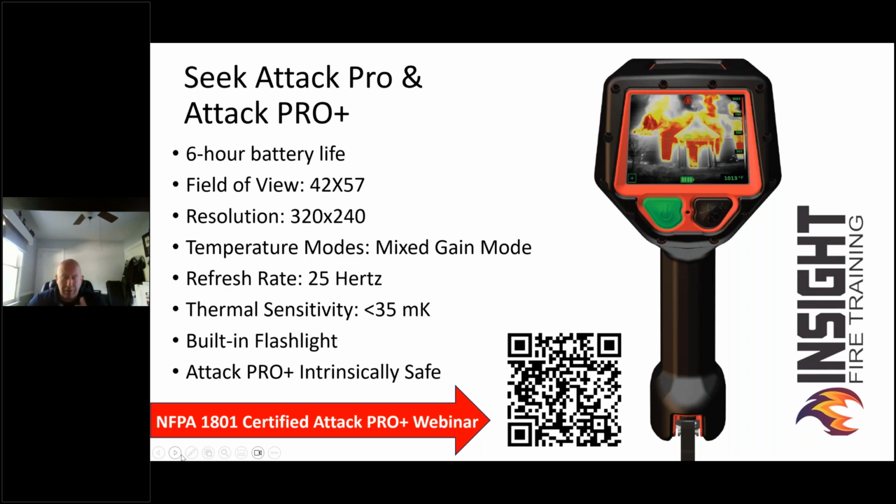So let's talk about this device. Number one, the device is made in America. Number two, this device is tough. I tried to destroy it. I want you to know that. I beat it to death, threw it out a third floor window, left it in a flashover container, did all kinds of bad things to it. And eventually I found a couple of tiny failure points, but I didn't break it like I thought I would. And that's after 500 hours.